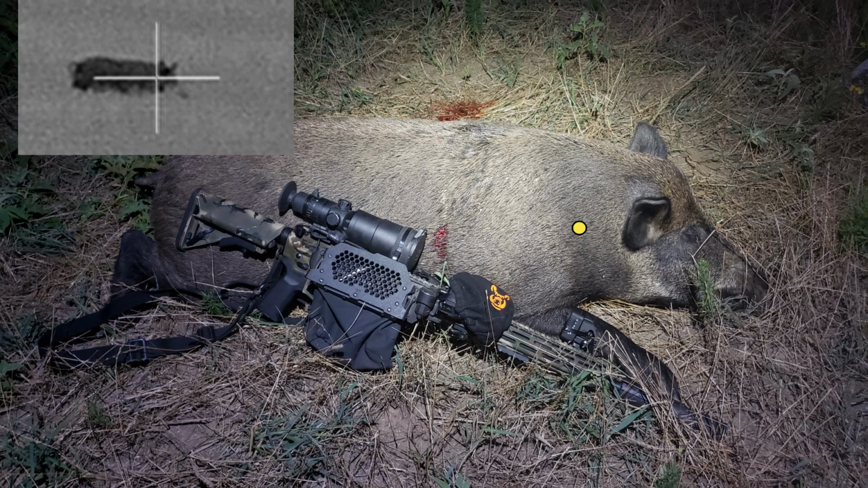But because the hog was slightly quartered away, was in motion, and because of the flight time it took for the bullet to arrive at the hog, the bullet ended up impacting about 9 inches further back than the point of aim, and so I got lucky that this hog actually went down with the opening shot.